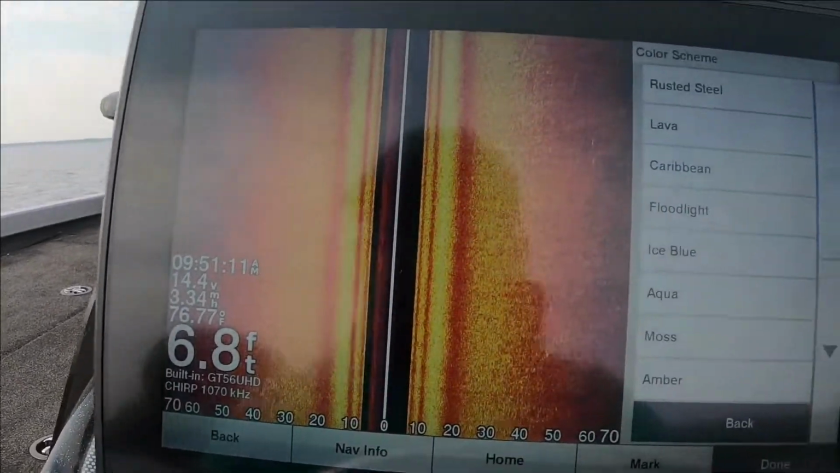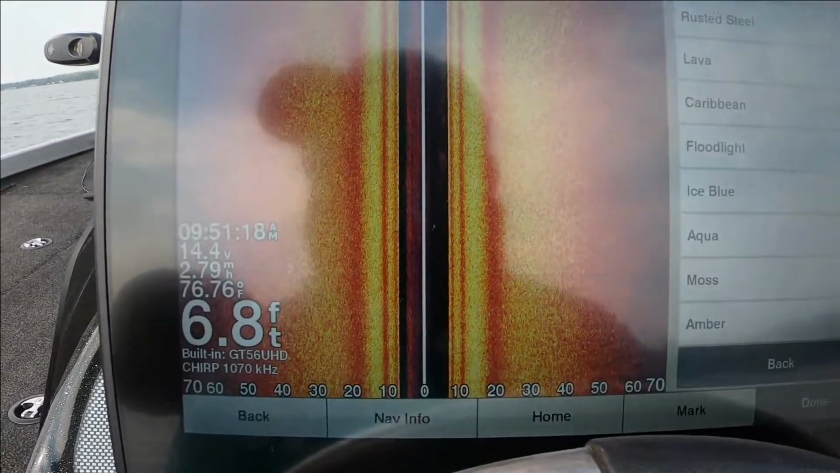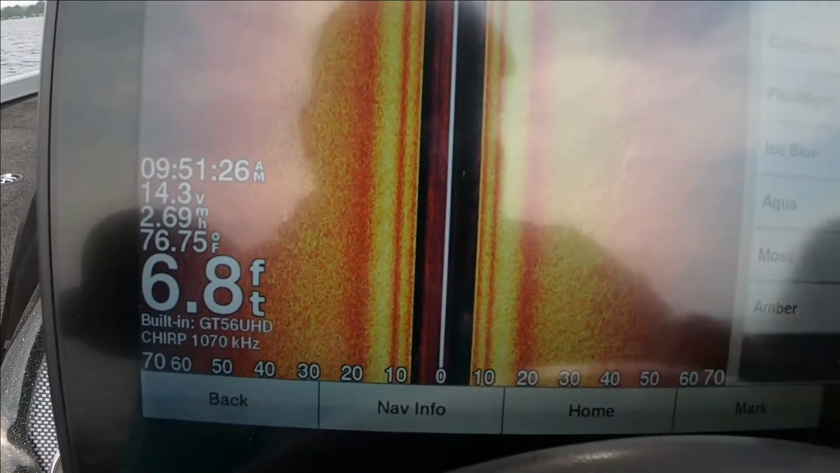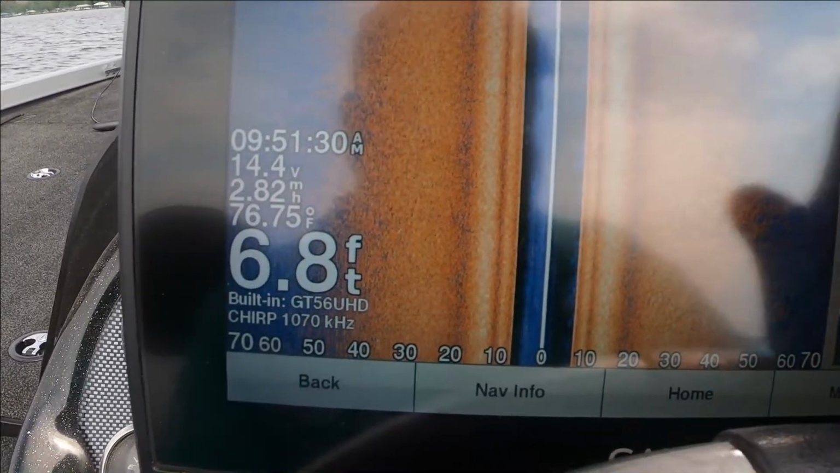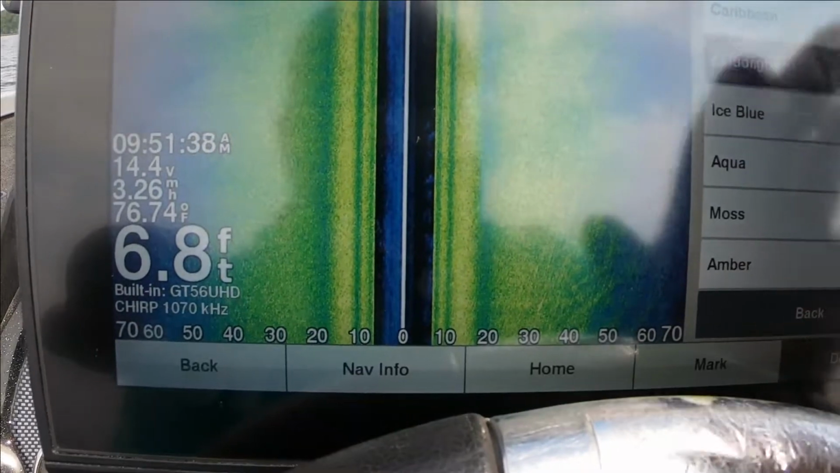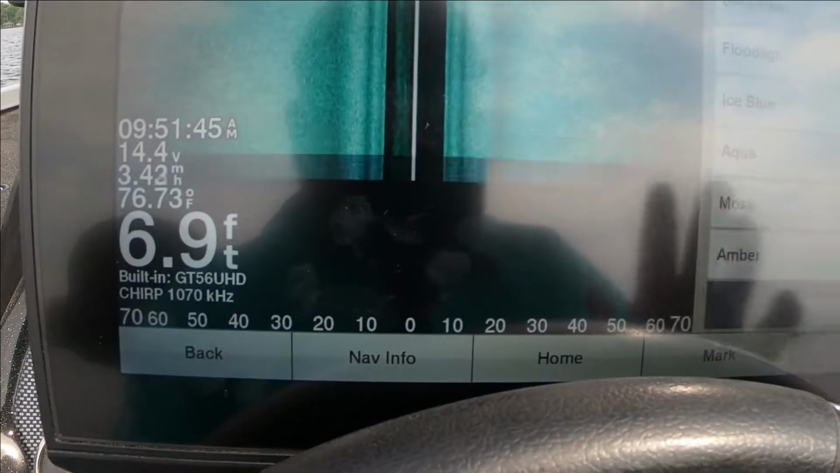So I'm out here and we're now in 6 foot of water, and it has different color schemes. You've got the rustic steel, and Garmin has some new colors. Some people like that. I particularly like the lava, the Caribbean, floodlight, which is almost like a grayscale. Ice blue is kind of like the old blue pattern. Aqua, this is a new one.